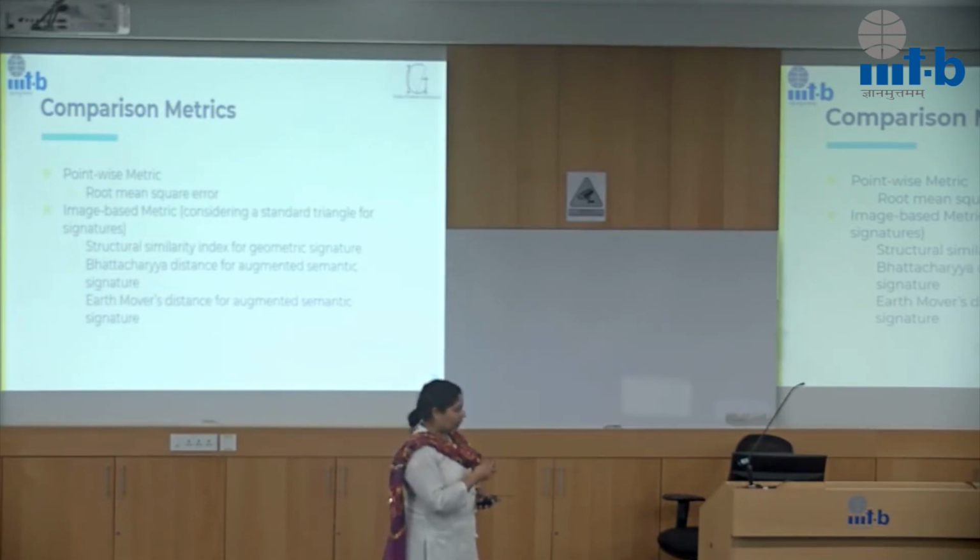The other one is something that we came up with, which is essentially using the image based metric. So we consider a standard triangle. I set what my vertices of the triangle are going to be to capture the signature for each point cloud. Then I find the differences between the signatures, which is in the image form now. So for that, I use regular image processing methods.